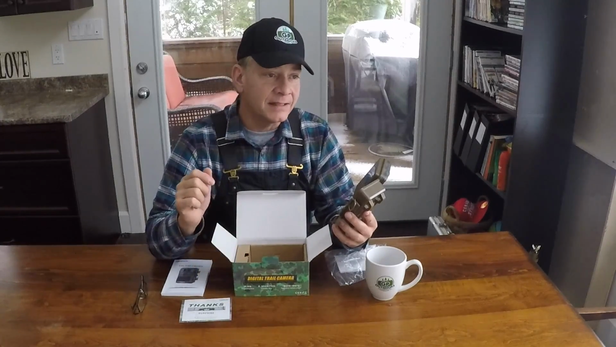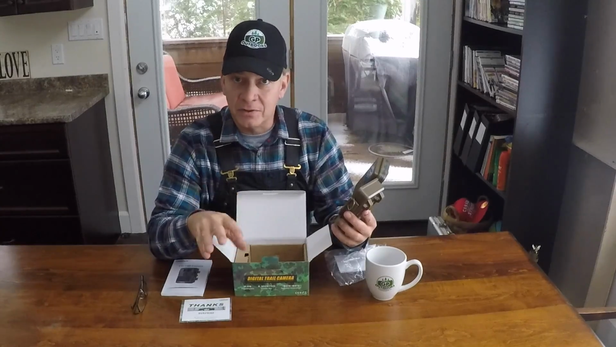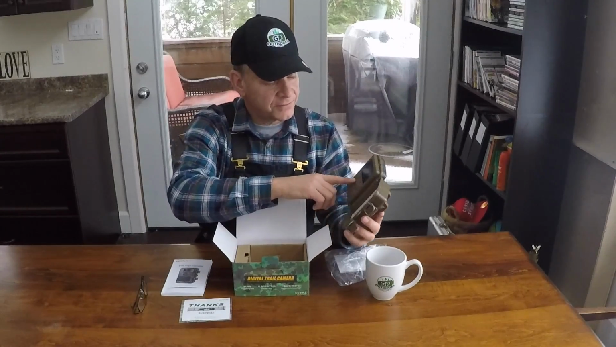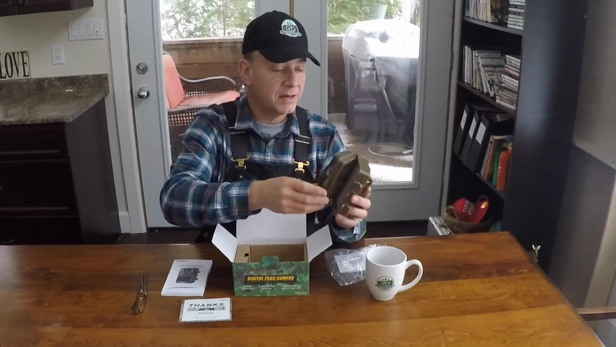So similar to other cameras, it has the ability to take photos at certain intervals. It'll take one photo if you want, or it'll do bursts of 2 or 3 photos. It'll also do video, based on motion, and you can have the video run for 10 seconds or a minute or up to 3 minutes, I think. But either way, it's got some of those general features. Seems to have some easy programming buttons on it.